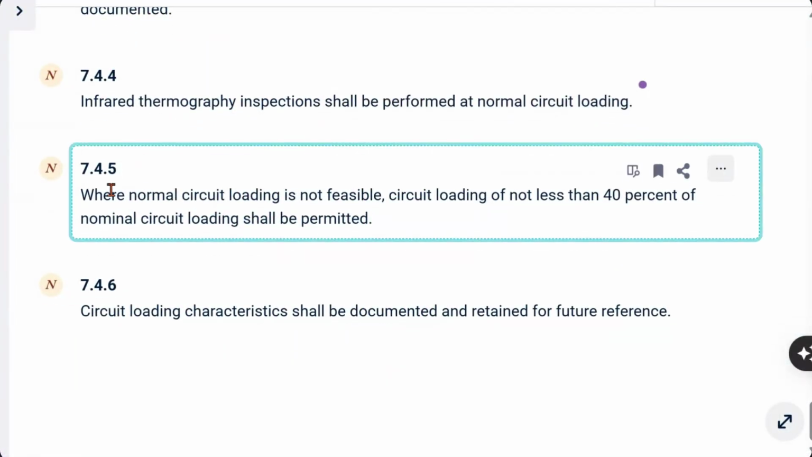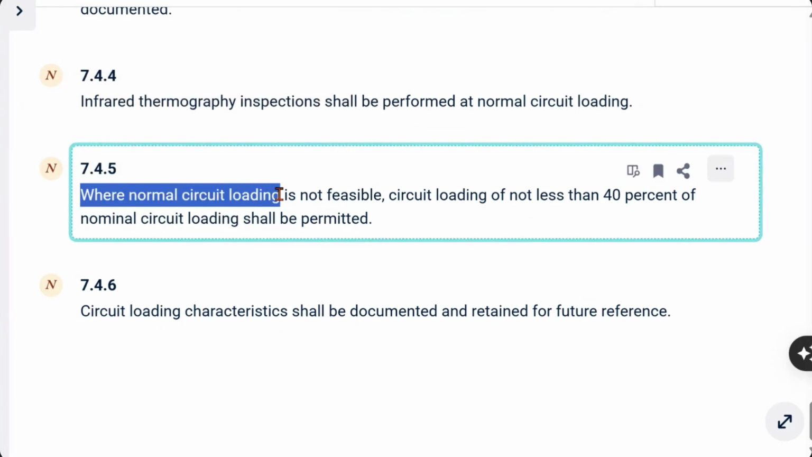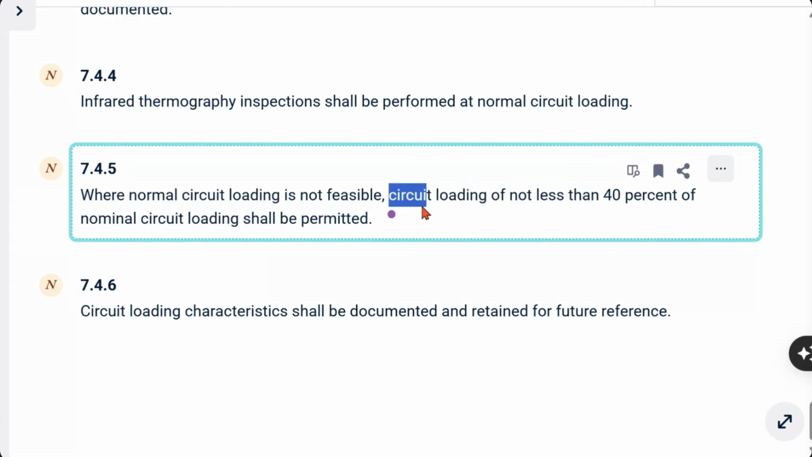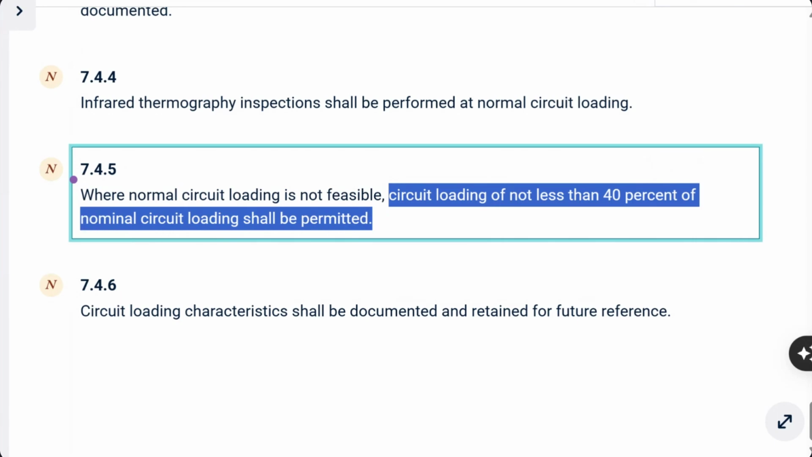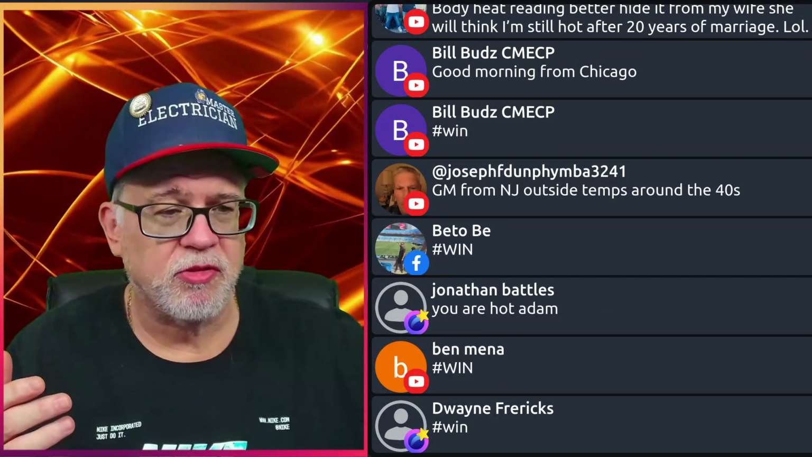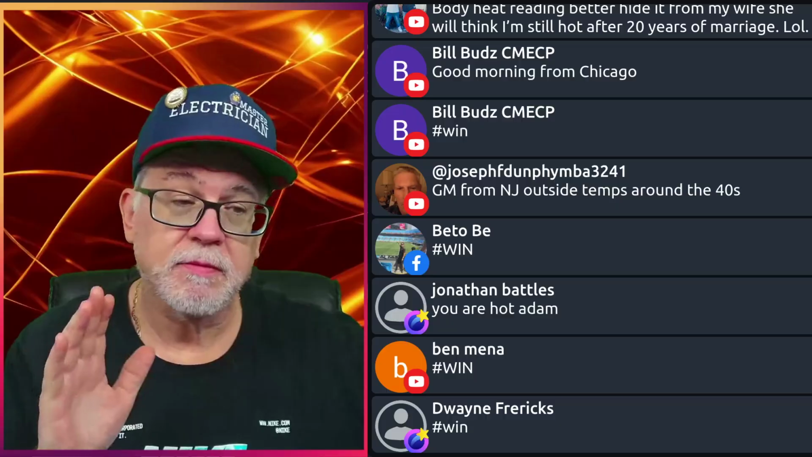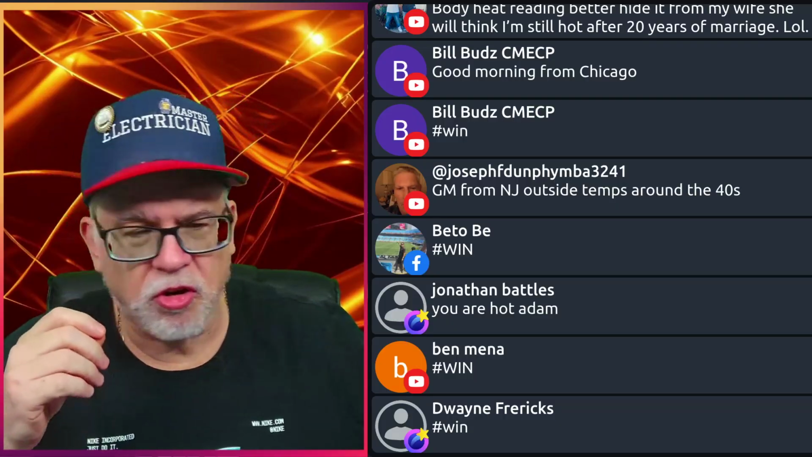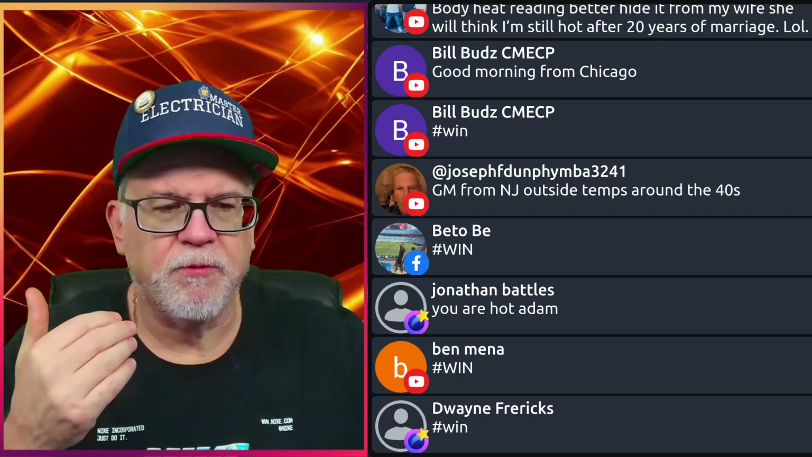All right, so that takes us to the next one, 7.4.5. It says where normal circuit loading is not feasible, circuit loading of not less than 40% of the normal circuit load shall be performed. That means we're going to have to load it in some way. Now, I'm telling you right now, it depends on the situation you're in. In a residential scenario, we have tricks that we can do if something is suspect. We could turn the range on, we do different things, but really what we're looking for is things that are suspect.